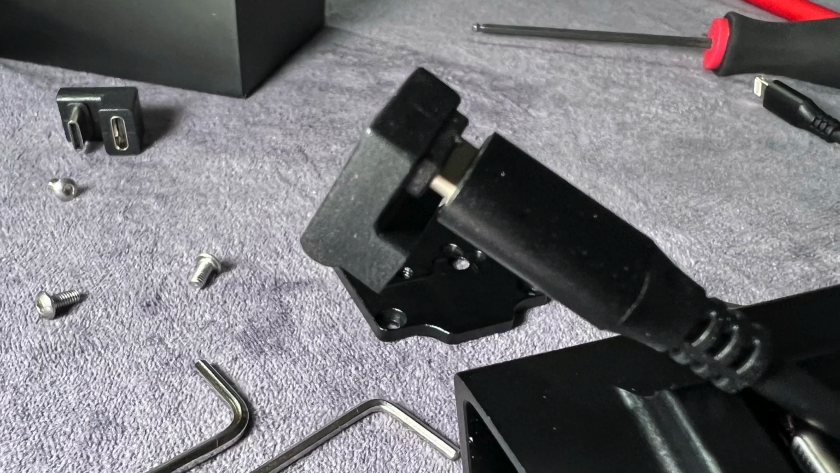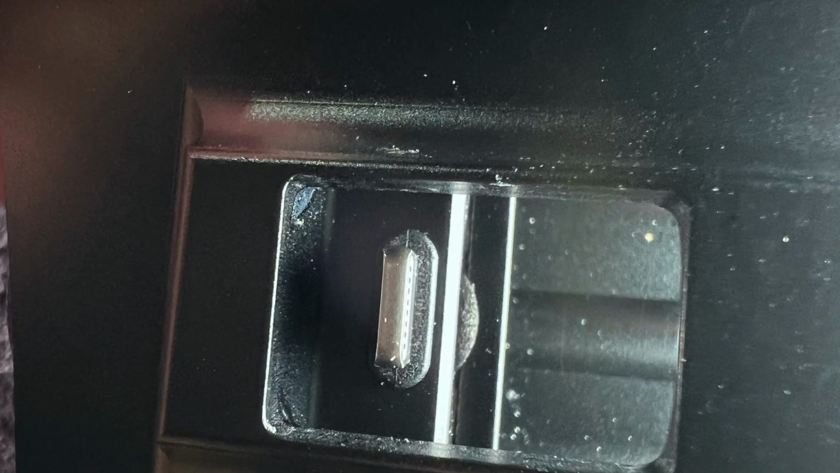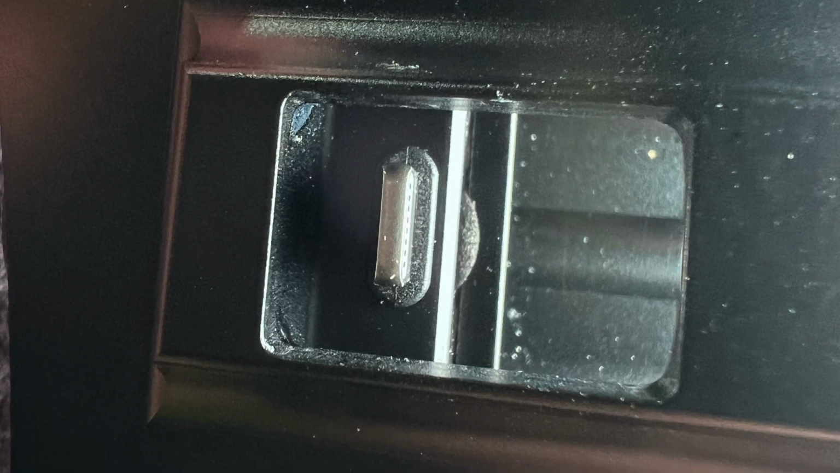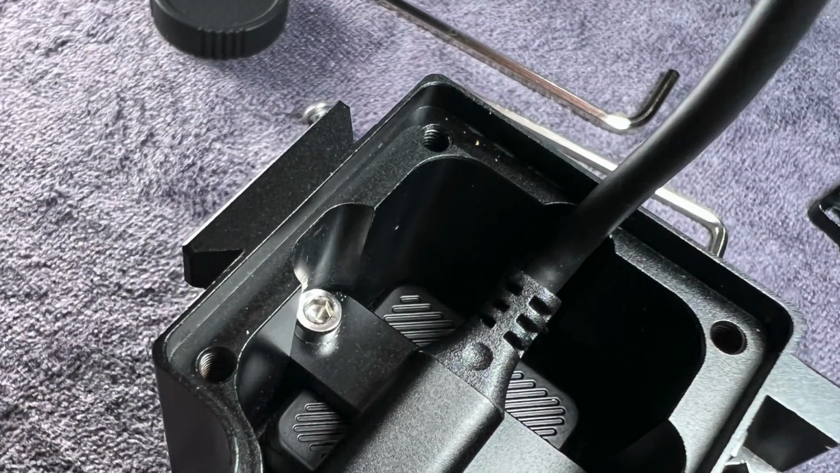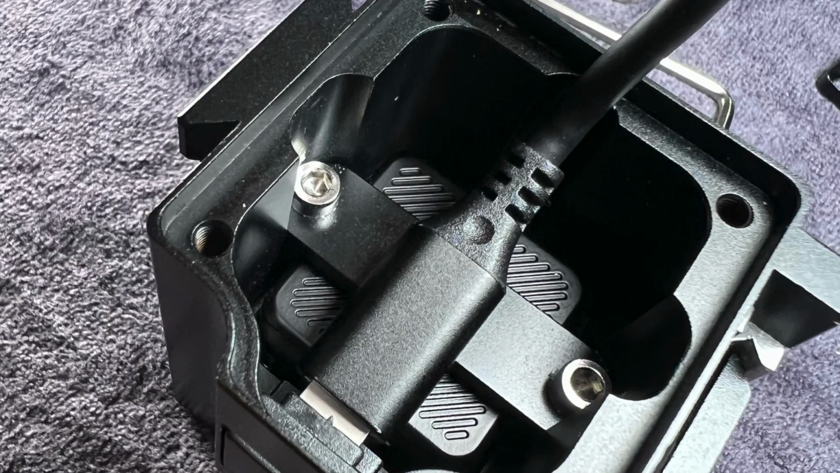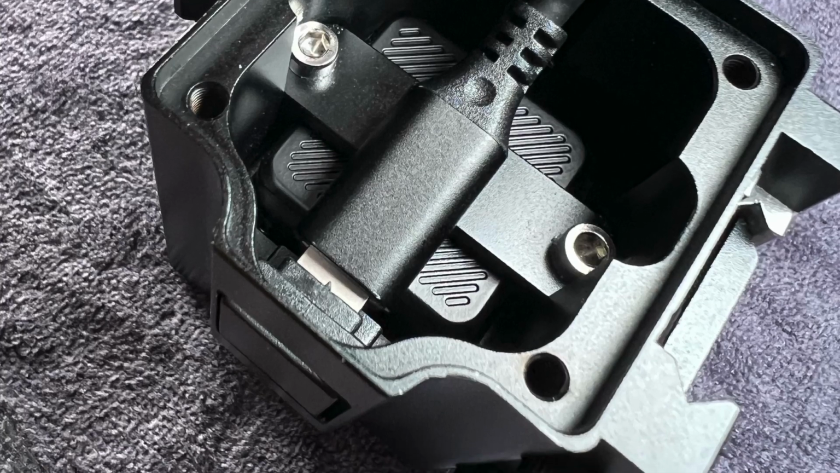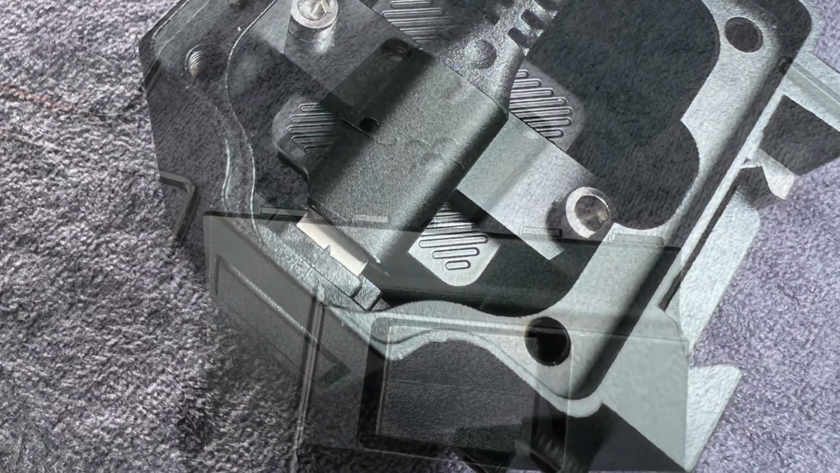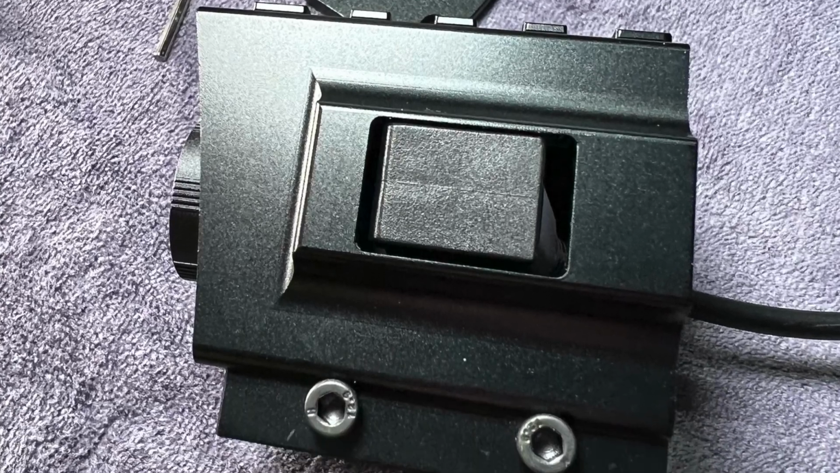At this point, I realized I had not tightened the bar down far enough for the plug, which lives inside the housing, to clear that bar. So I had to tighten that down a little bit more so that everything was really locked in there, and then I was able to put the plug in, and here's a view of what that looks like from the outside. Very clean installation.